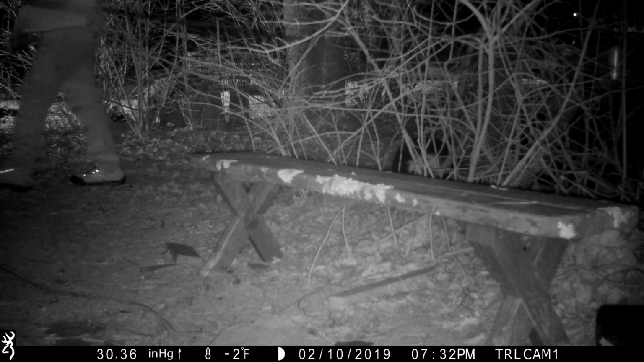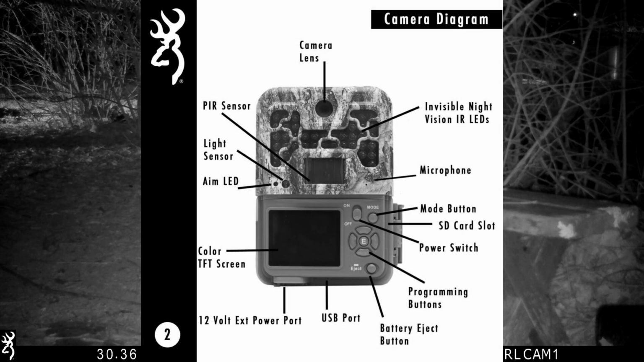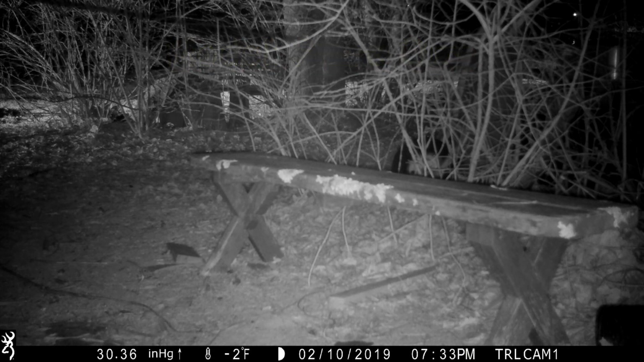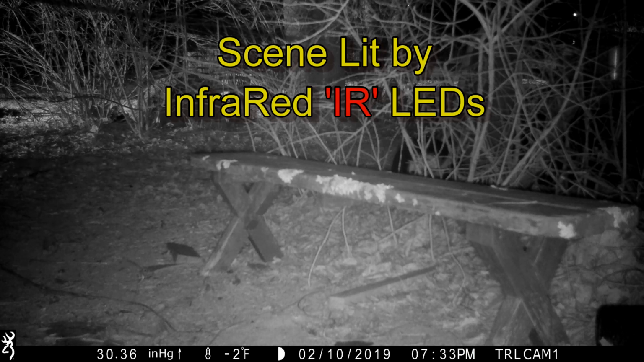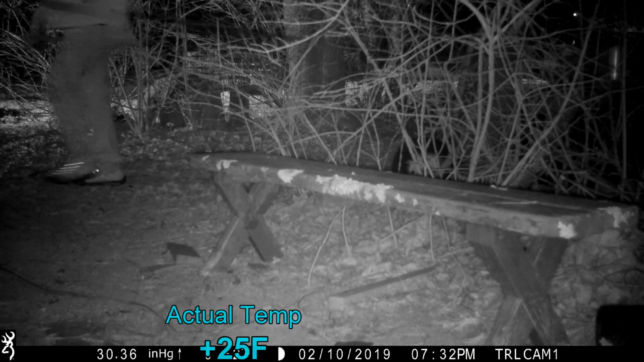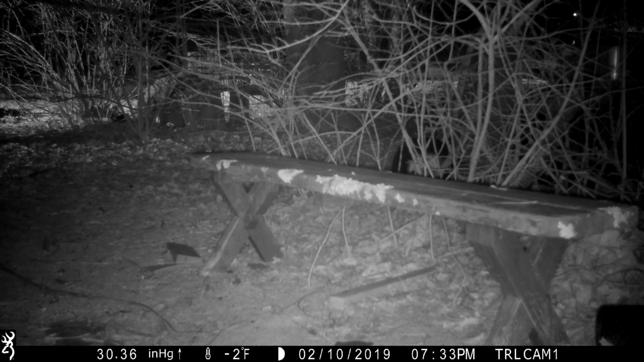Okay, as you can see, I just walked past the Browning camera in night vision mode. I'm going to start it over again, and as you can see, it's out of focus in the near field. But let me go back to the beginning. I'm probably blurry just because I'm moving, but look at the bushes in the upper left corner, those are pretty much in focus, whereas the bench in the foreground isn't.